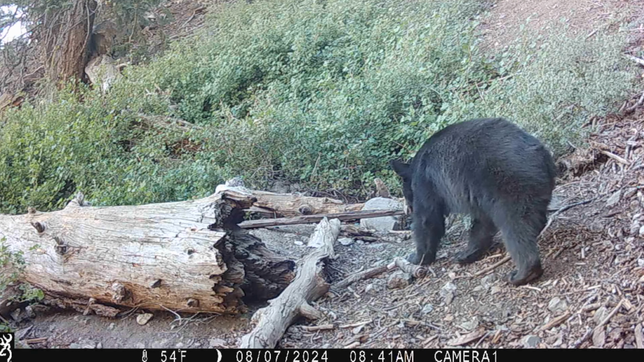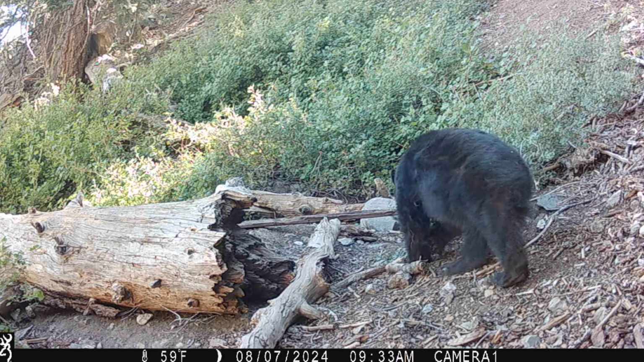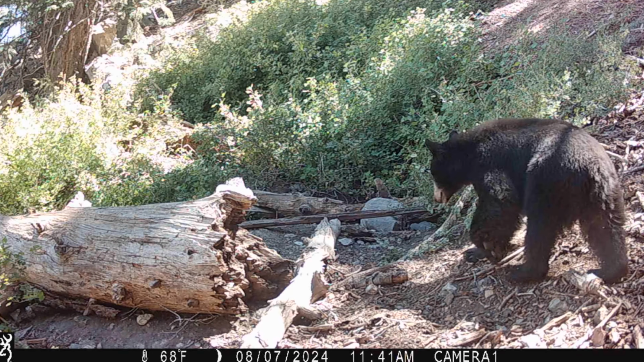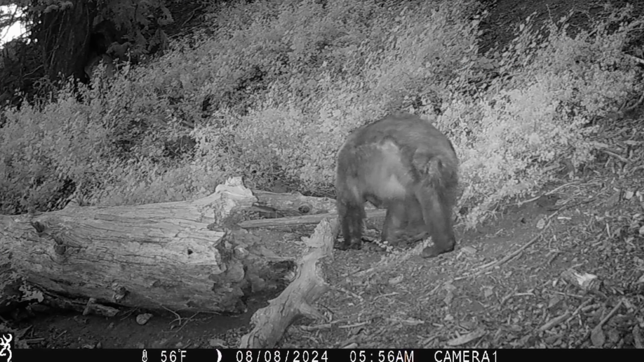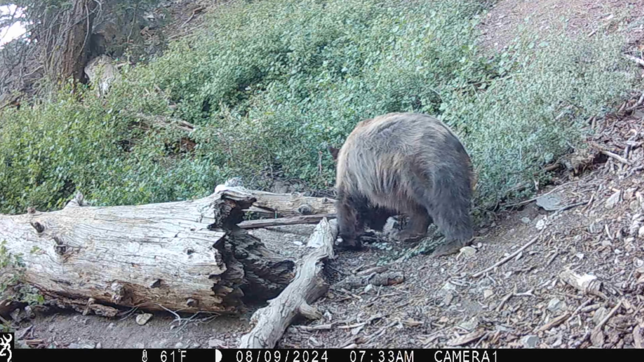It's almost impossible to pattern these bears, at least in my experience. One thing that I have noted is that in the mid to late months of July and then the early part of August, they'll move through the same area repeatedly. And it's almost like these guys just know hunting season is around the corner and they kind of start to disappear.